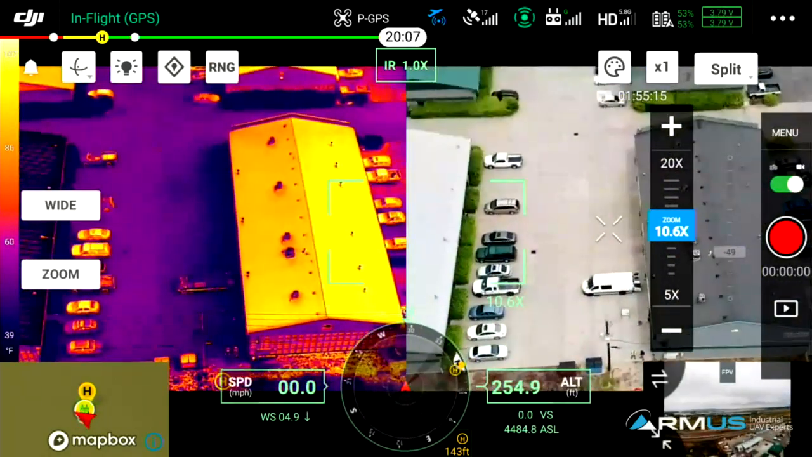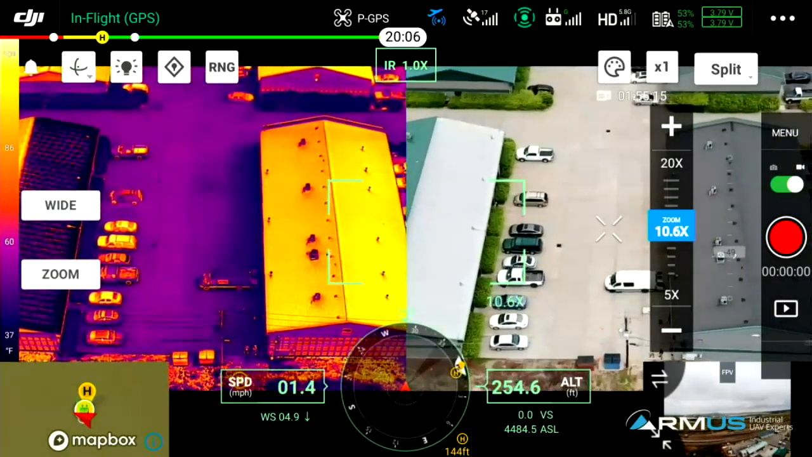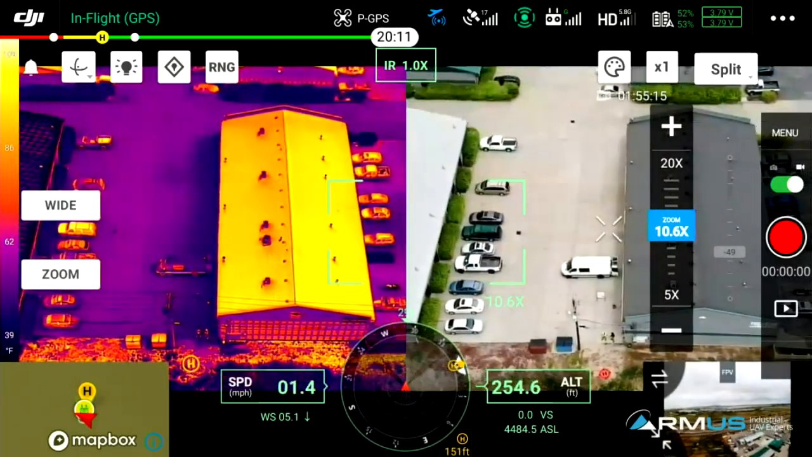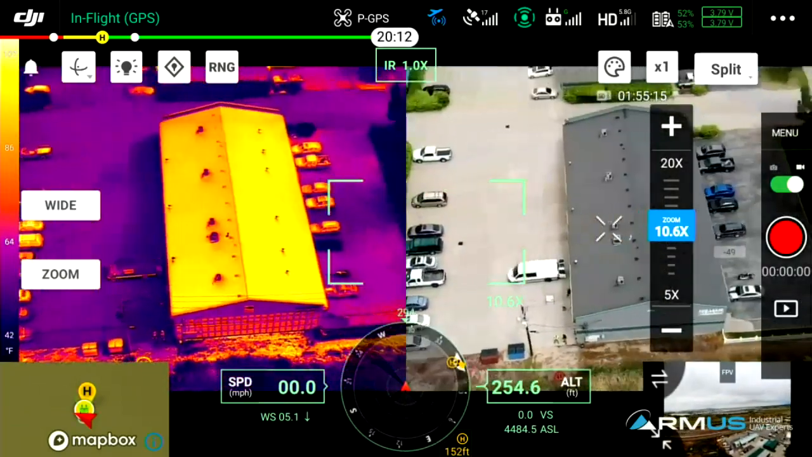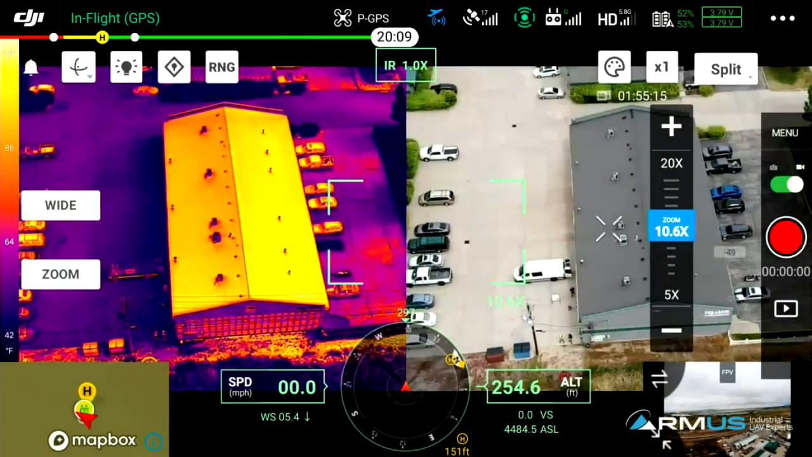It's very true. You will not be able to have any RGB, obviously, if you split the screen and don't have enough ambient light or enough light in a space to catch basically that RGB camera view. But the thermal is just out of this world.